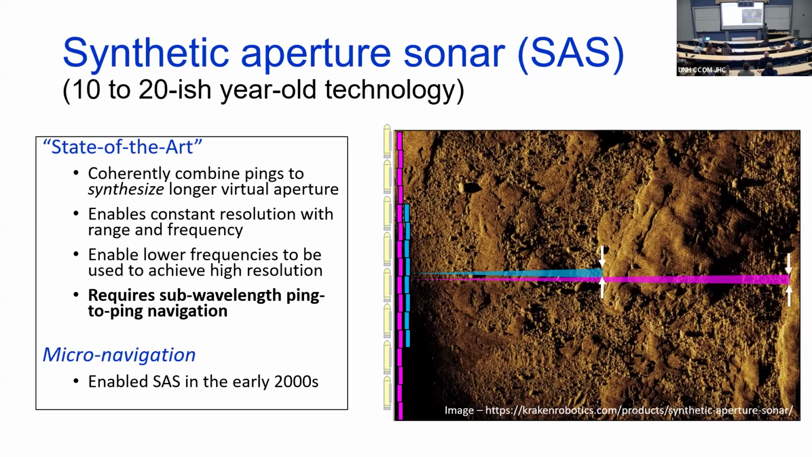But it allowed you to use lower frequencies, so you can get further out in range. You can actually get constant resolution with range. And how do you do that? Well, at far ranges, you can use a long synthetic array. At short ranges, you can use a shorter synthetic array. So you get the same resolution here as here. So this might be a half degree beam here. Out here, it's a tenth or a hundredth of a degree. So you can play that trick. You can get square pixels, but they don't degrade with range. This is another advantage of SAS imagery.